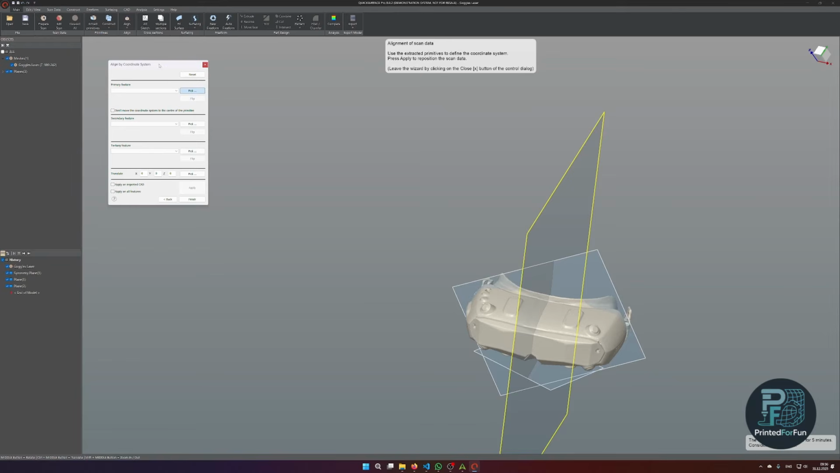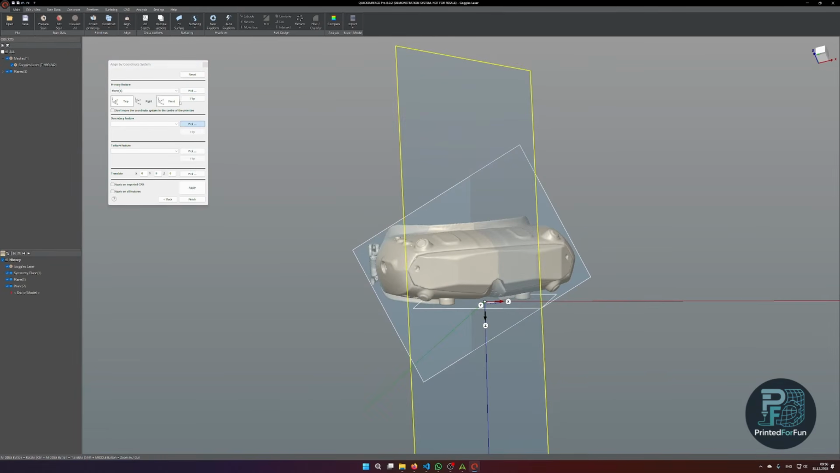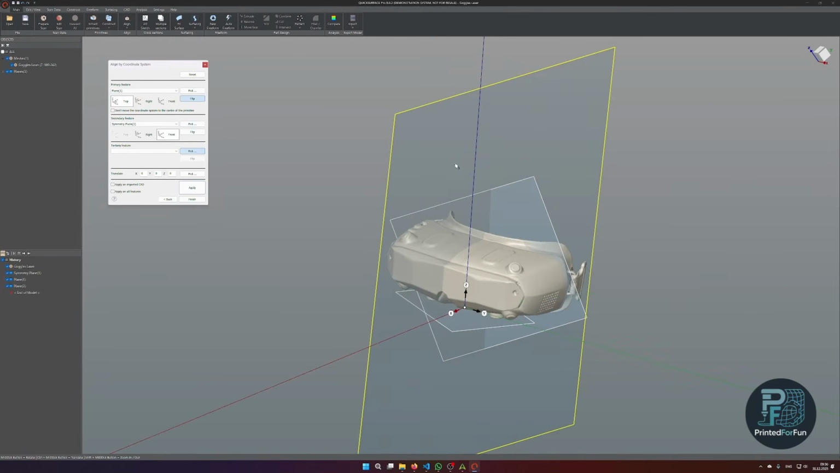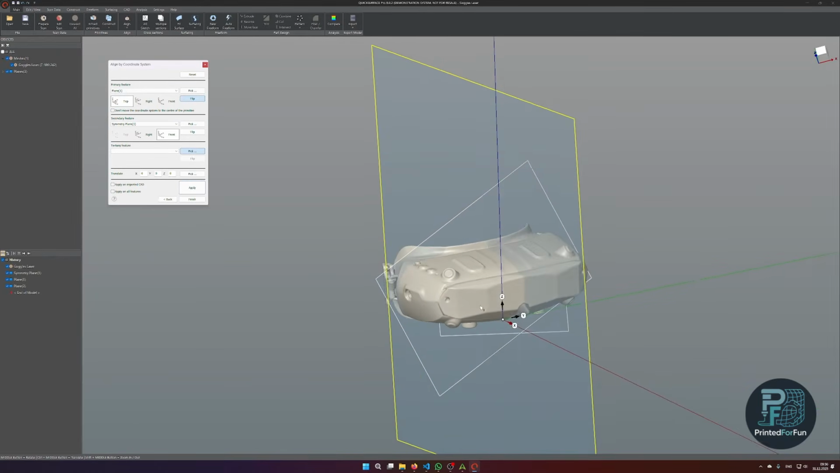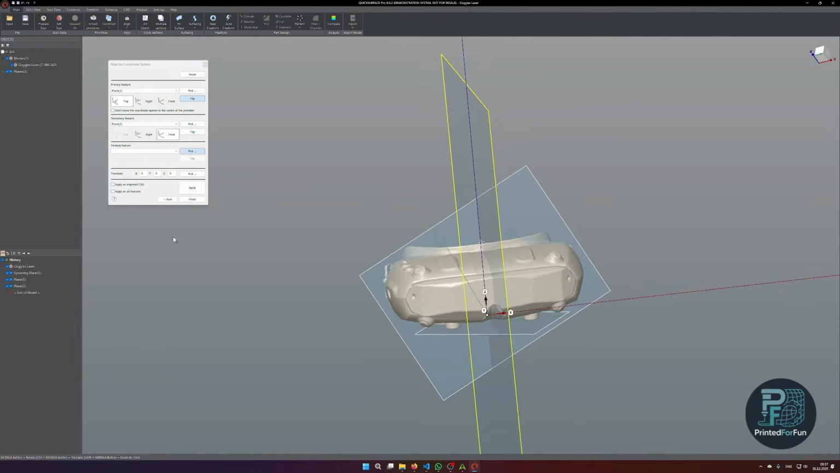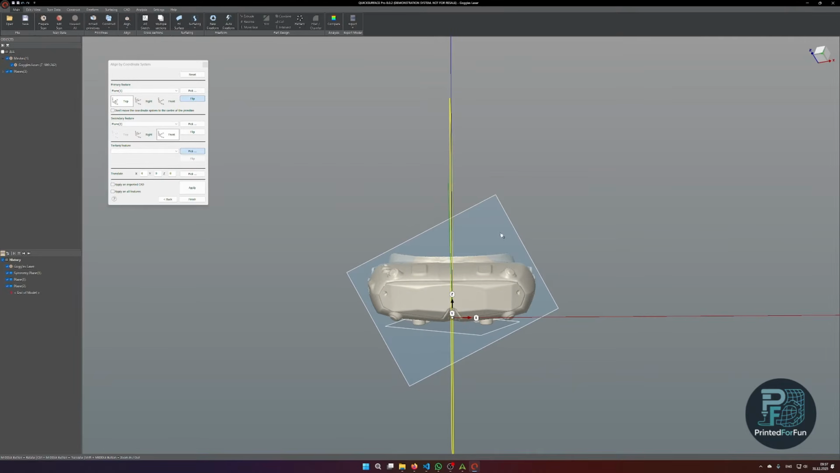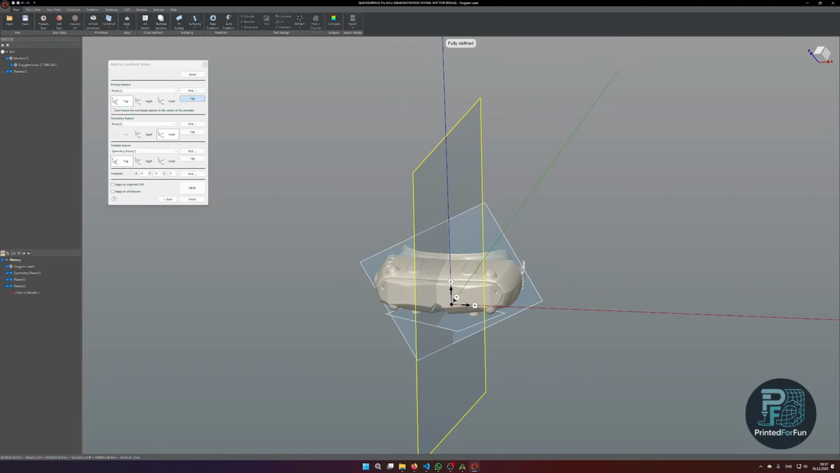for the y-axis. So z-axis will be this plane, and now I will actually flip it so the z points to the top. Then the second step is actually the y-axis, so like this, and the third step will be this plane to define the x-axis, so the symmetry plane.